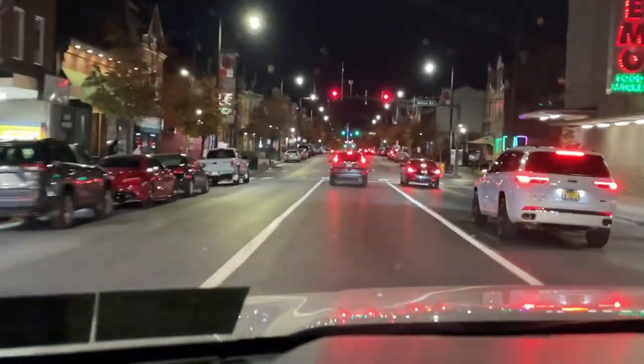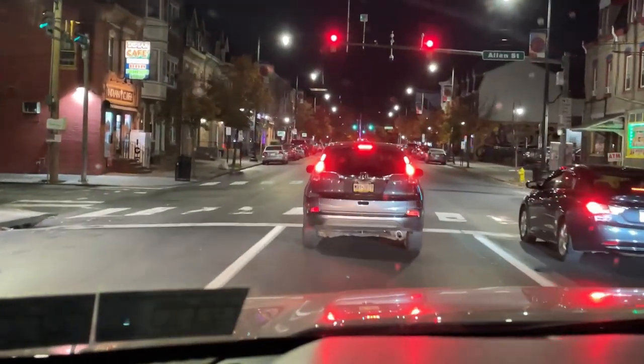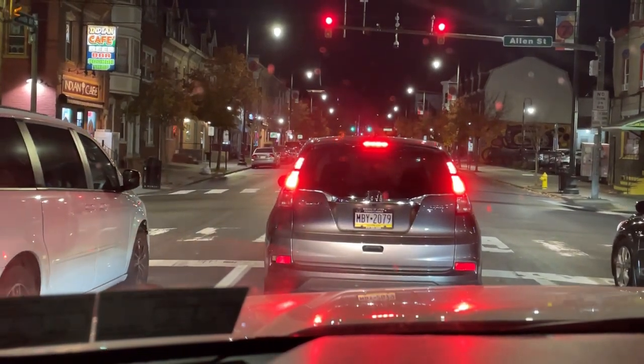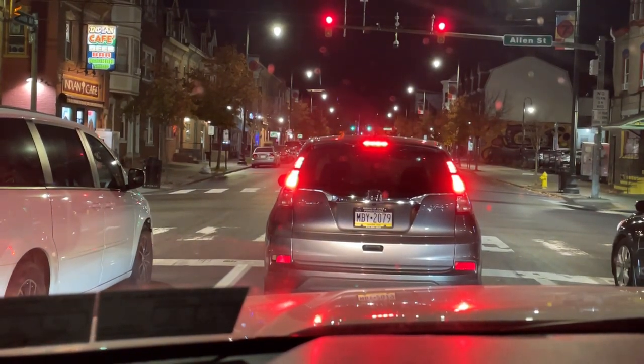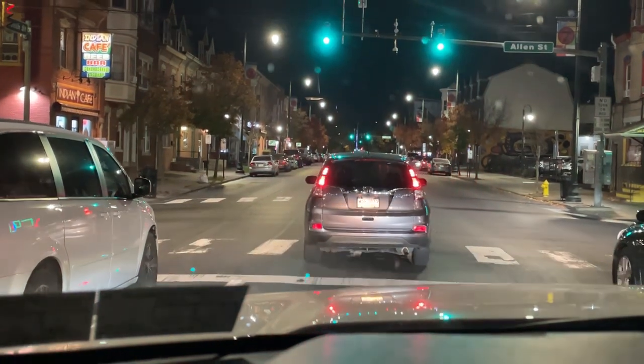I smell skunk. County 3202. I'm responding. Gas here for diesel 475. 302.